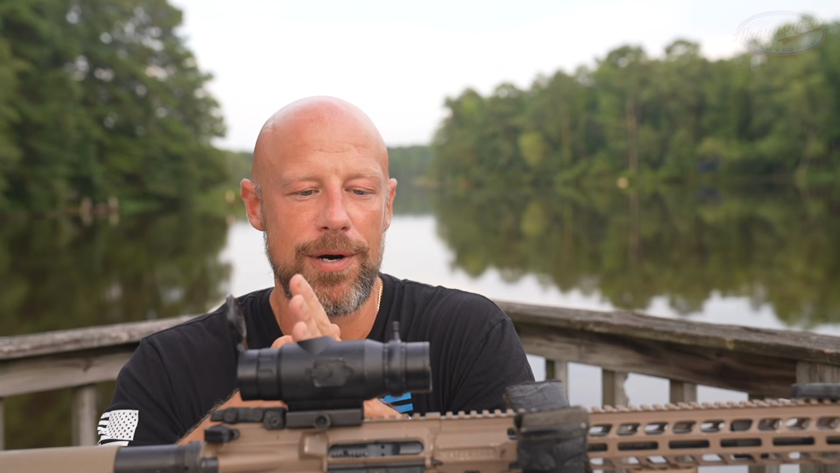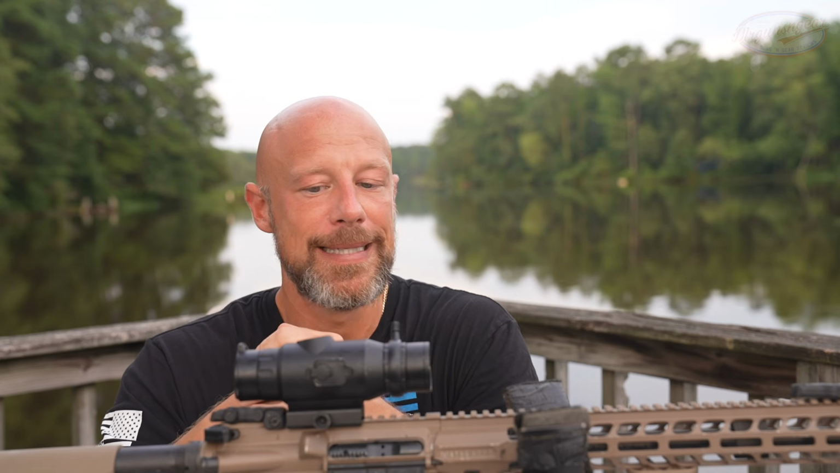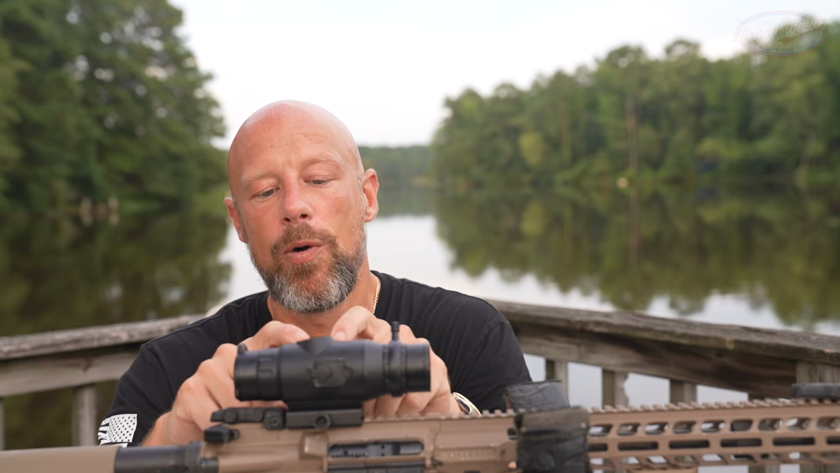The big deal on this one right up front is the price point. Street price, this thing's coming in right at the $2,000 price point, which makes it affordable for thermal optics. We've done many thermal optic reviews on the channel, and this is by far and away the least expensive. It's not cheap, but it's the least expensive one that we've brought to you. And I think it performs very well. I think there's a lot of people that this could open the barrier to entry, if you will, into thermal optics for.